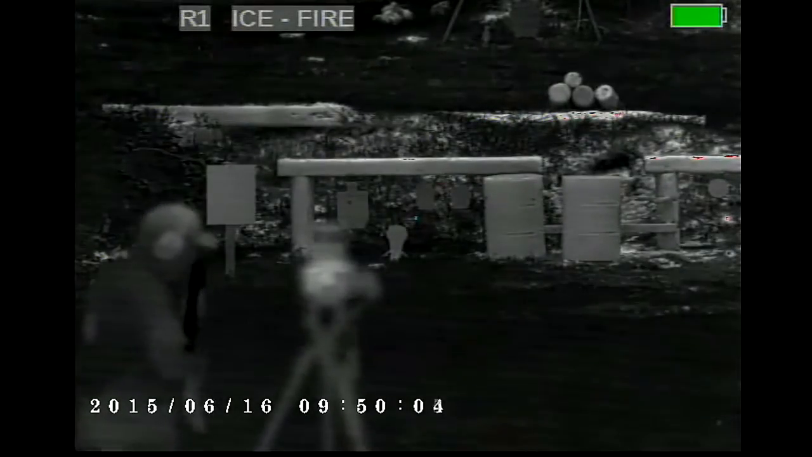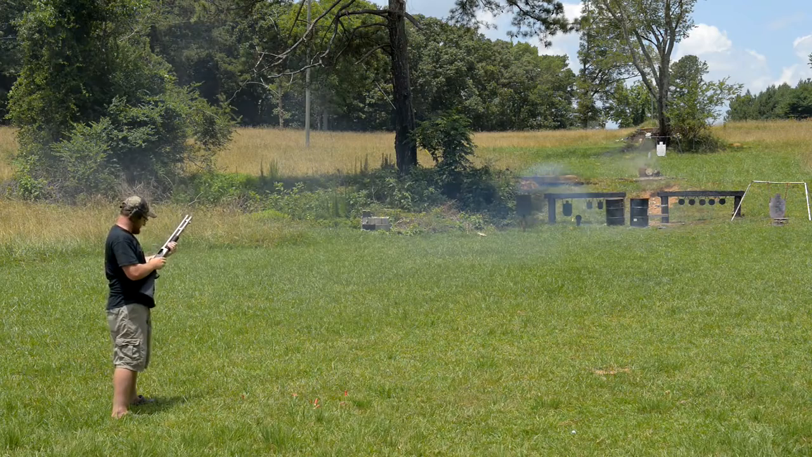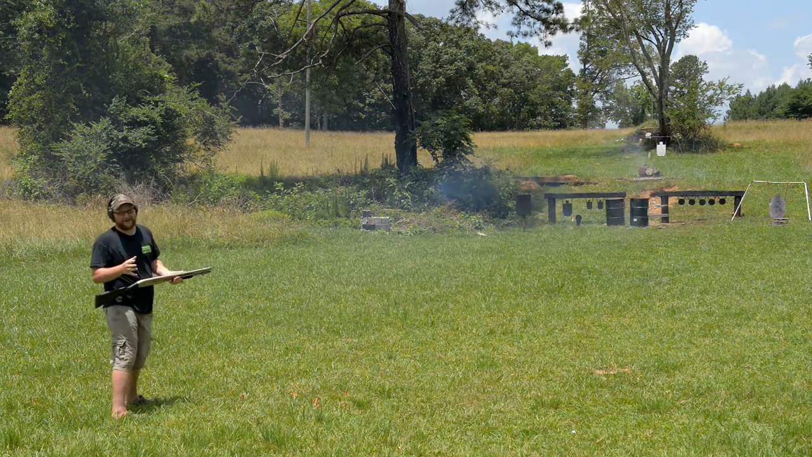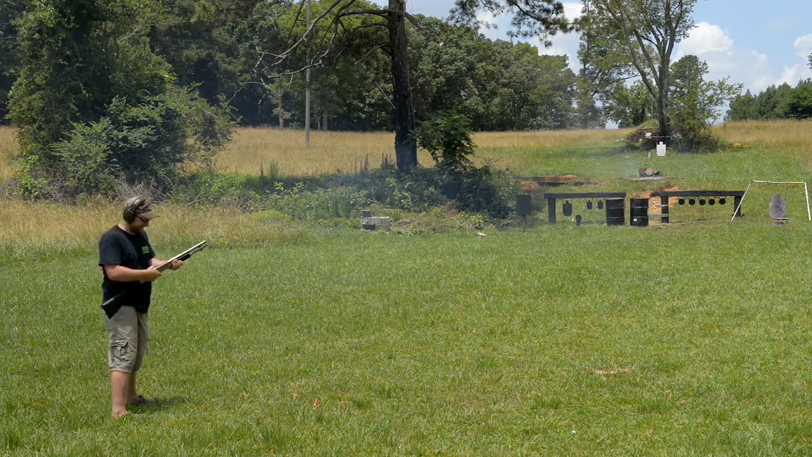And we're recording with a thermal. Let's run it. Oh yeah, pretty cool. Well, we got some multiple fires burning out in the field, so let's grab some soda bottles and we're going to go put them out.